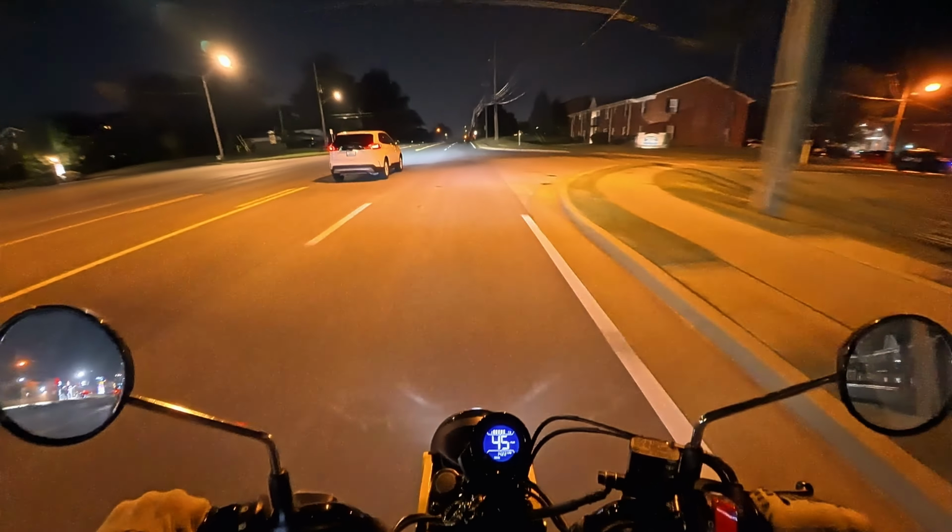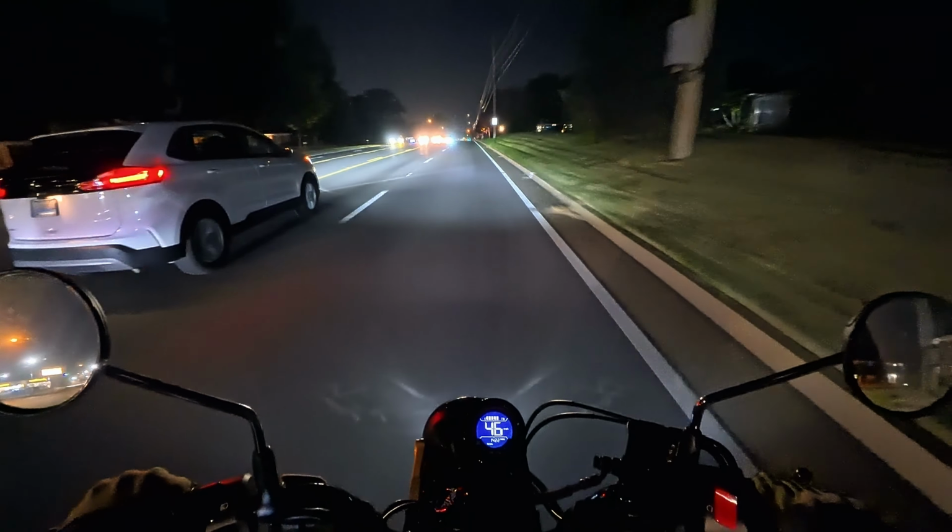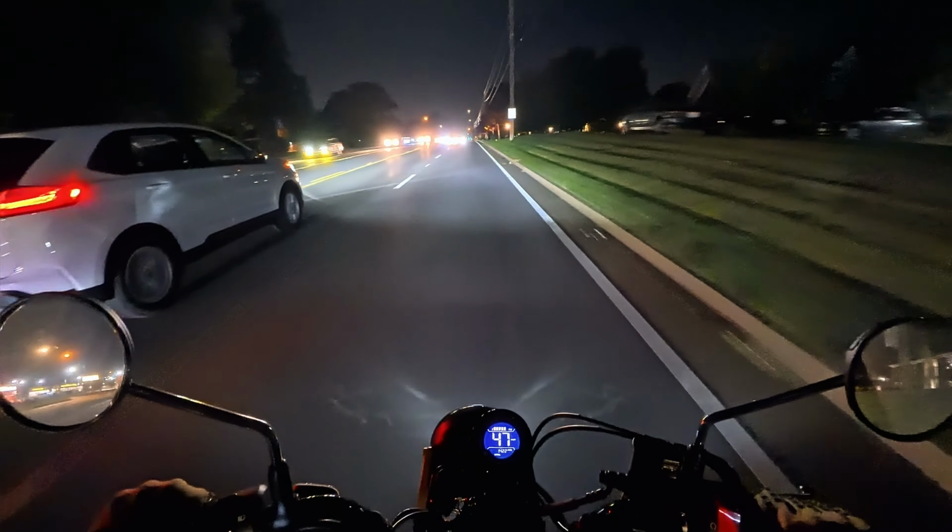And then this general area is the east end of Louisville. I try to do videos when I go for these rides that hit up different parts of the city and not just stick to one area.